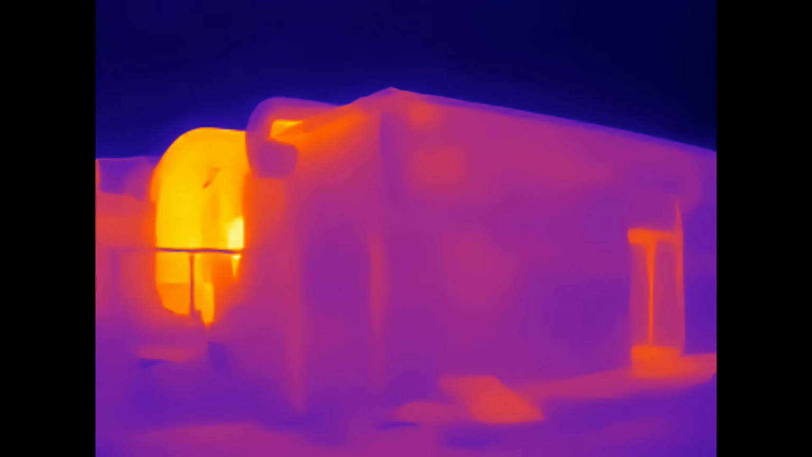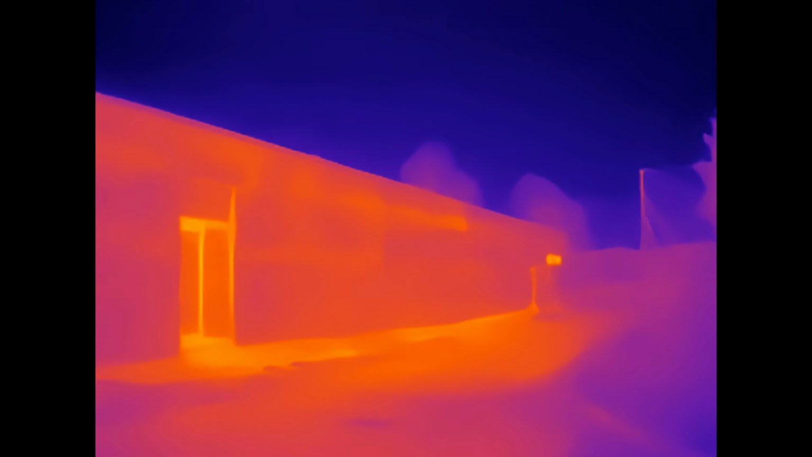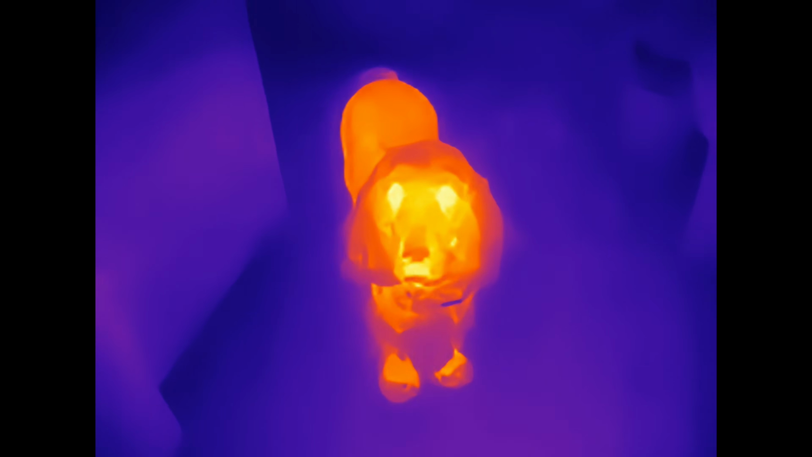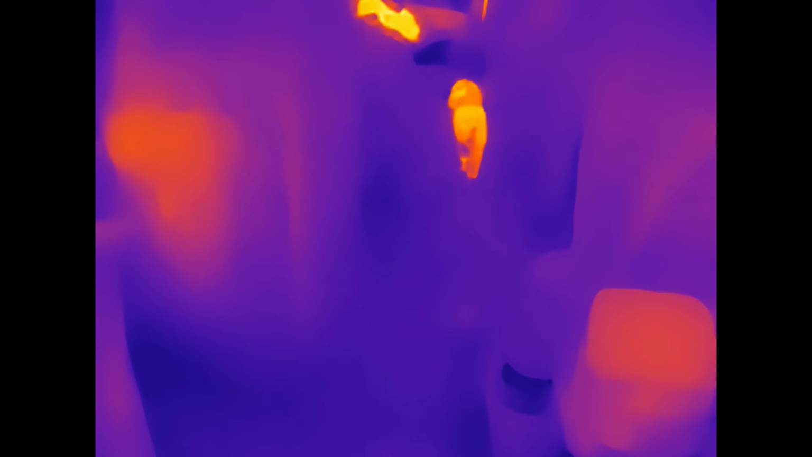Here, just looking at the outside of this building, you can see the hot air duct system at the back, as well as the doors. And just like with people, it does struggle at long range with animals, but at short range, it is absolutely fine. And you can even see the result of his paw prints on the floor as he walks away.